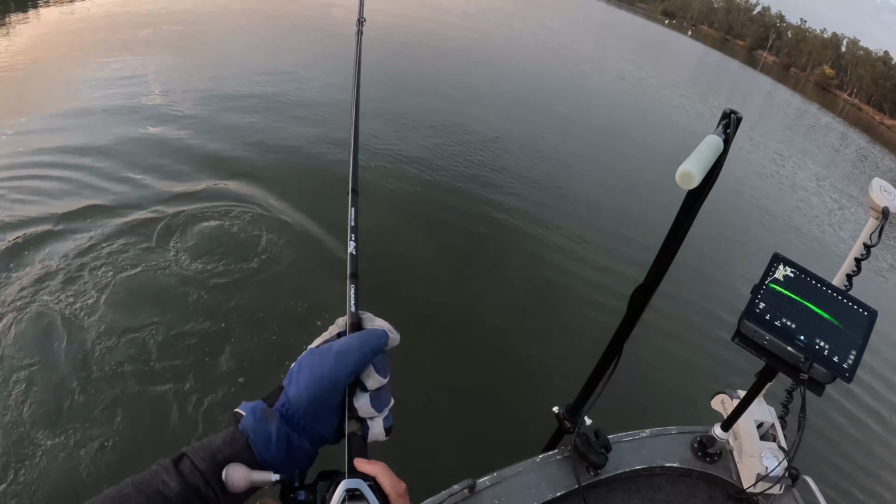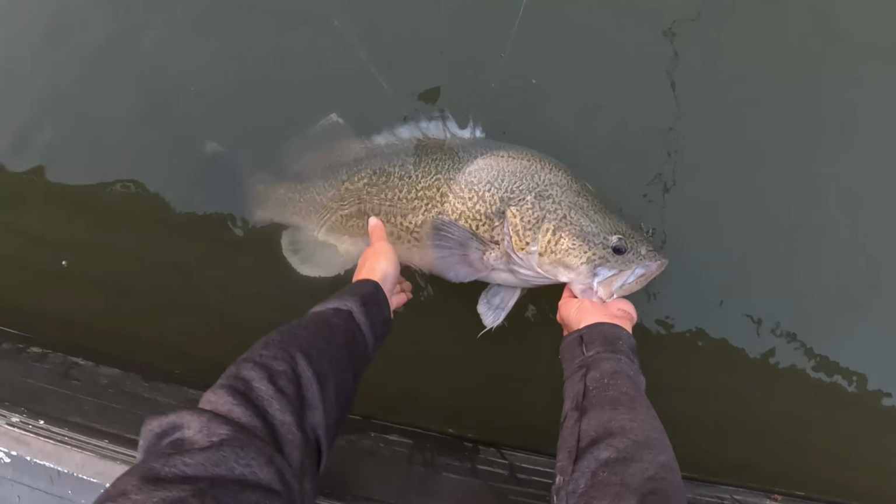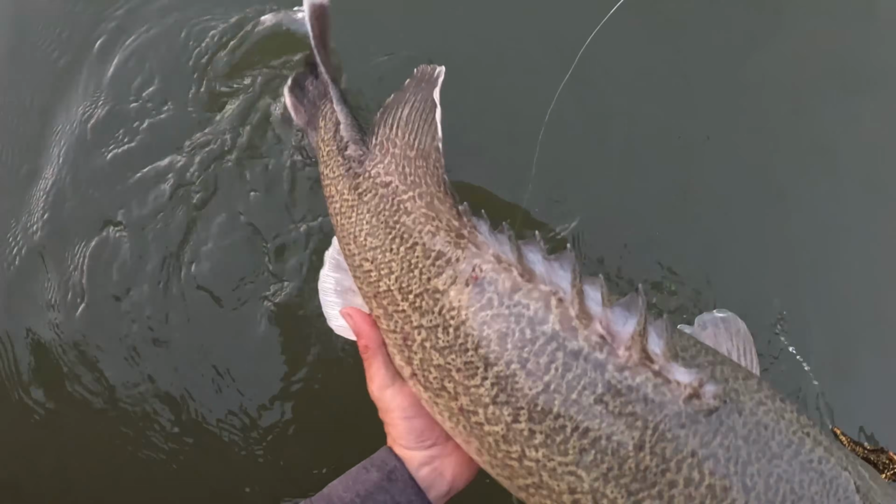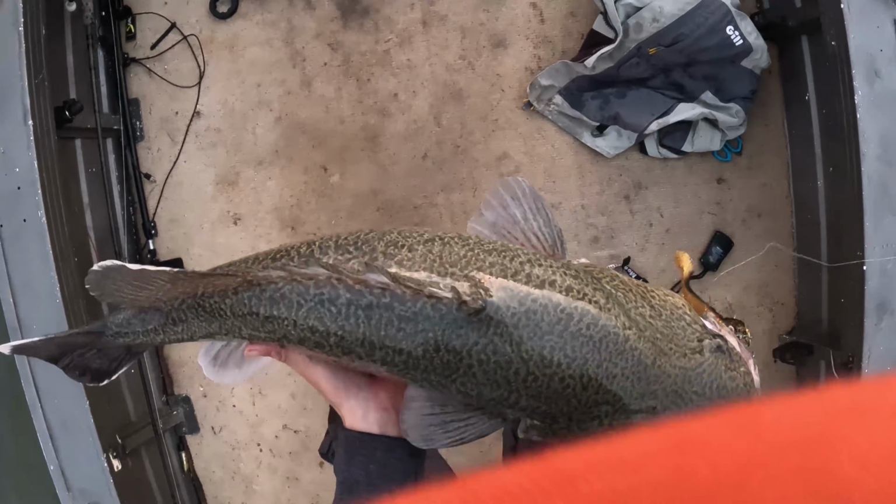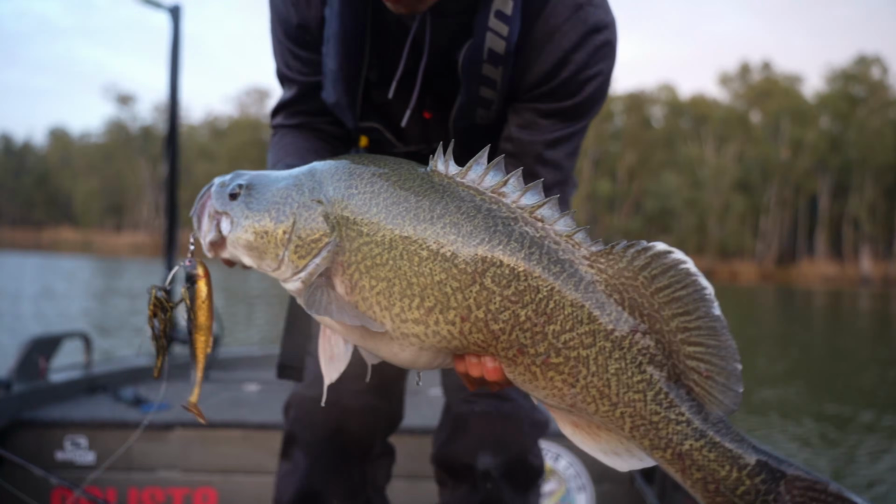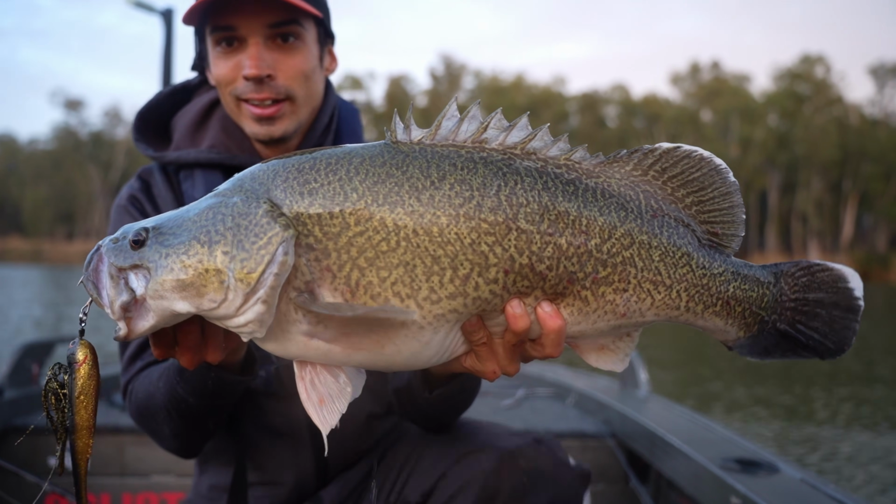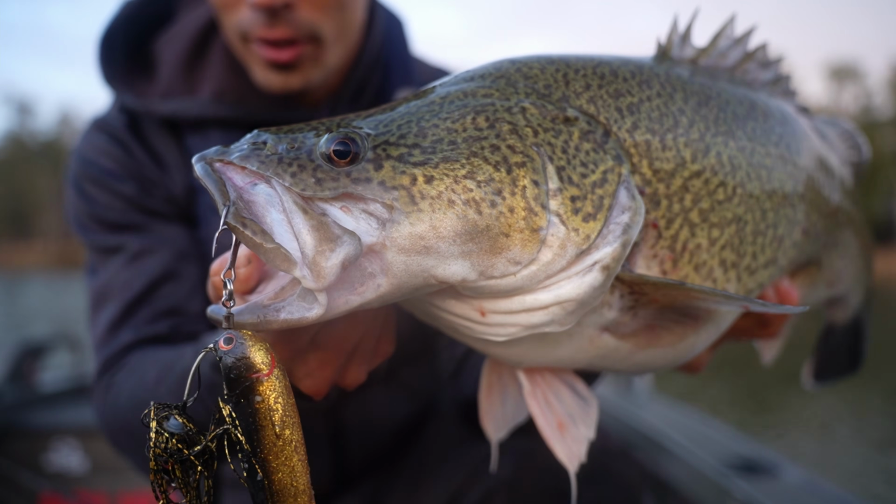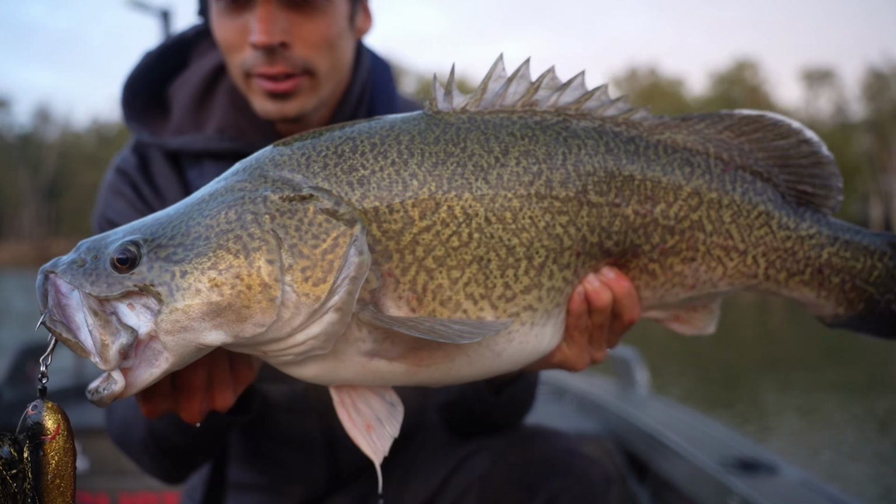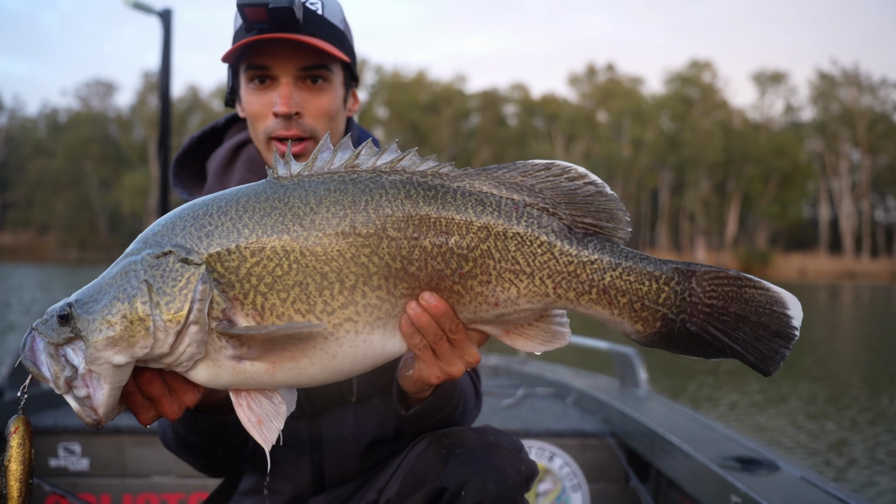Thought he was bigger than that, but take him. Bit bigger than the last one. Alright, he's a little bit bigger than the last one, but not too far off, pigeon pair. You see he was sitting real close to the surface. Really active one, that one.